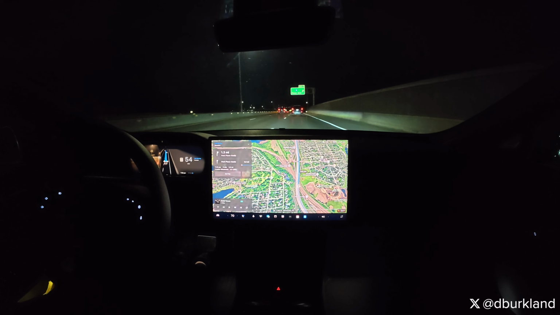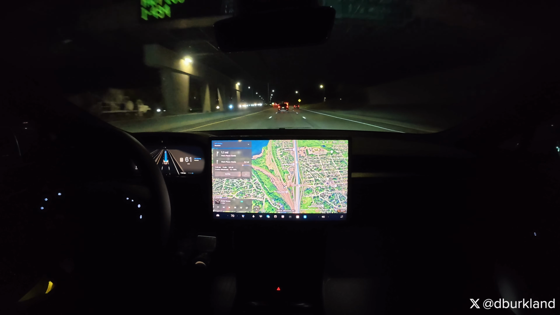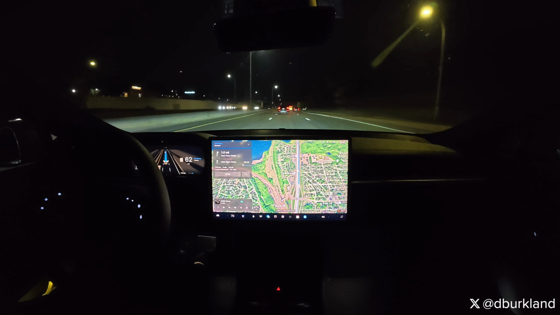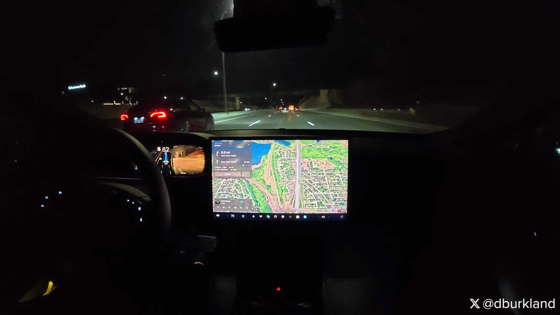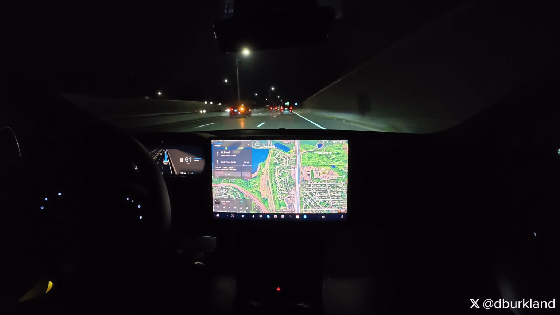It was a nice and normal auto lane change there. Didn't notice any hesitations or anything like that. We saw a few of those in that first drive I did at night a couple days ago. So we'll keep an eye on that sort of behavior on the way back as well, just to see if there's been any improvements.